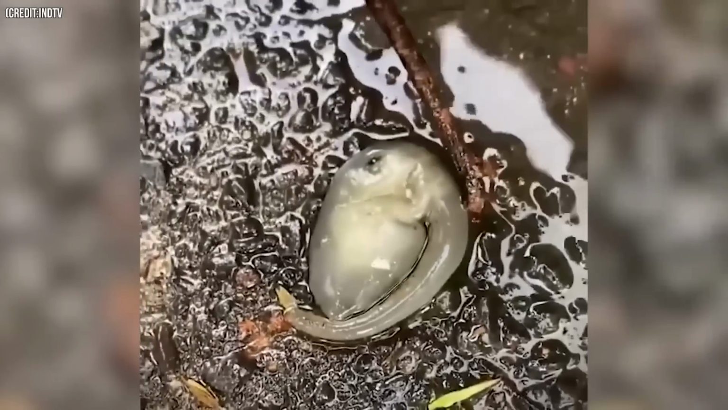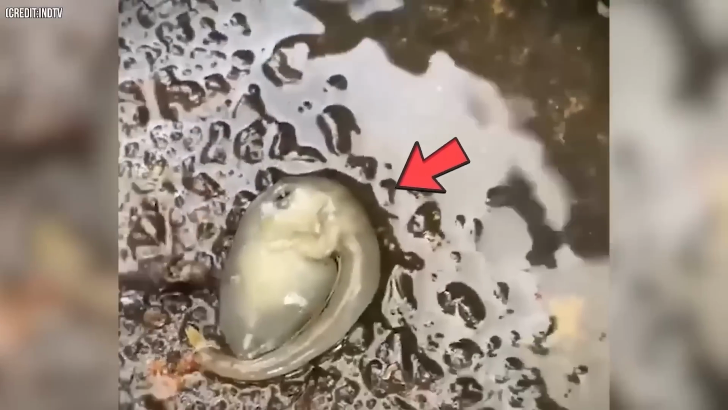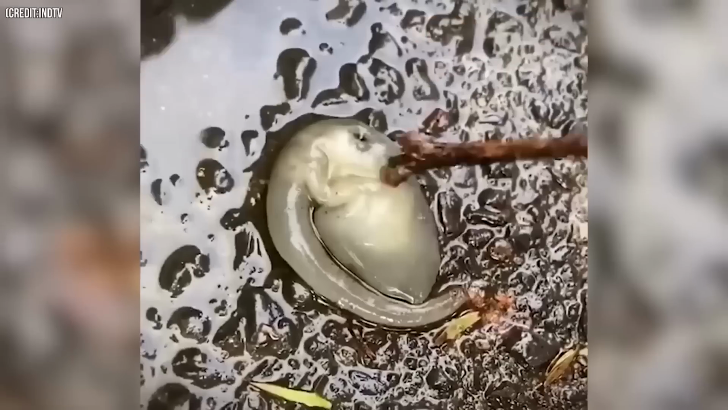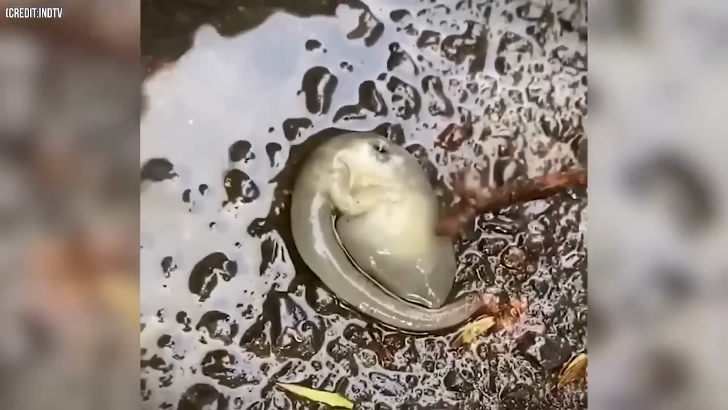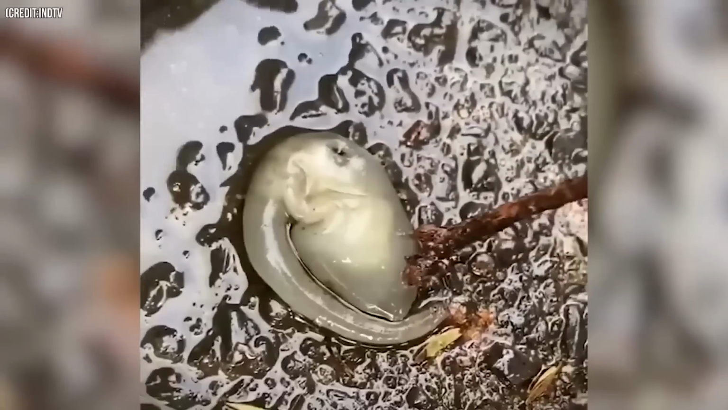Number 39. There was this really small and bizarre creature discovered on a street in Sydney. It appeared to be a strange mix between a squid and an octopus, but since it was so far away from water, nobody had a clue why it was there. To some, it resembled the embryo of a creature, but how it ended up in that location remains a mystery.